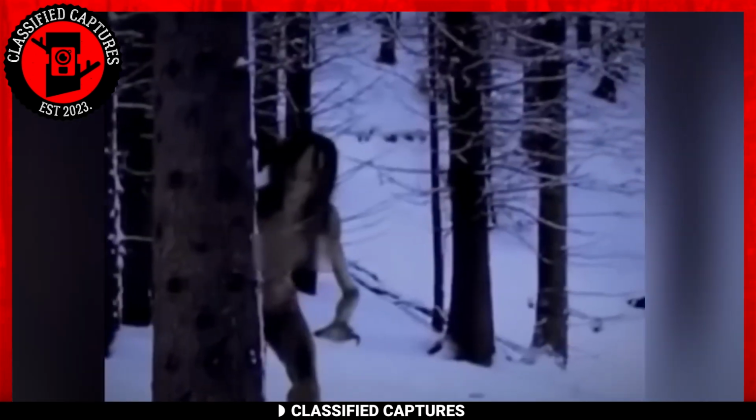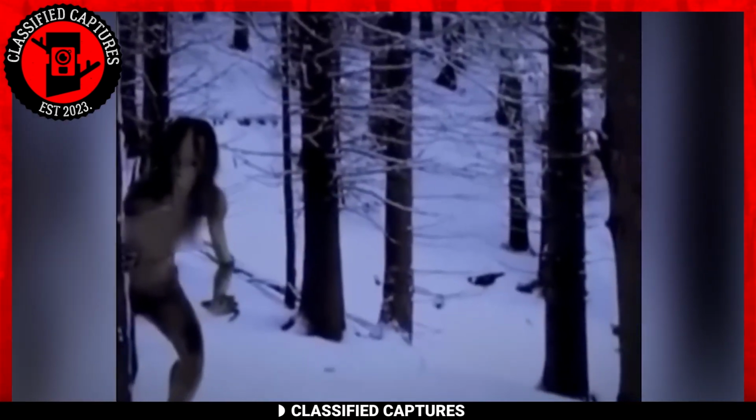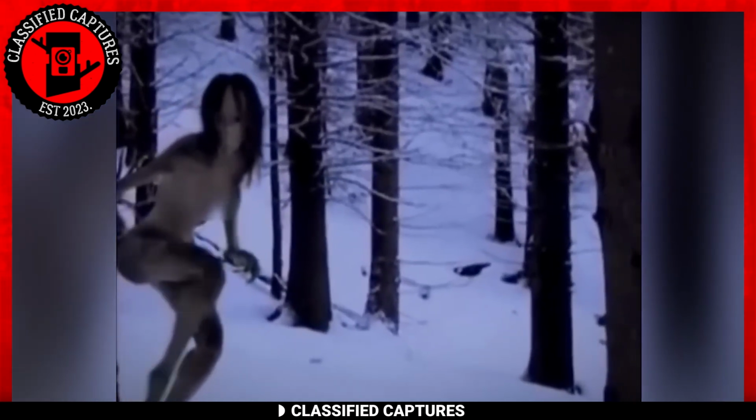One important detail to note is that this footage was captured using a phone, not a trail camera, indicating that the creature is aware of the person behind the lens. Now, here's the million-dollar question. Was it preparing to strike or simply driven by curiosity? Honestly, we can't say for sure.